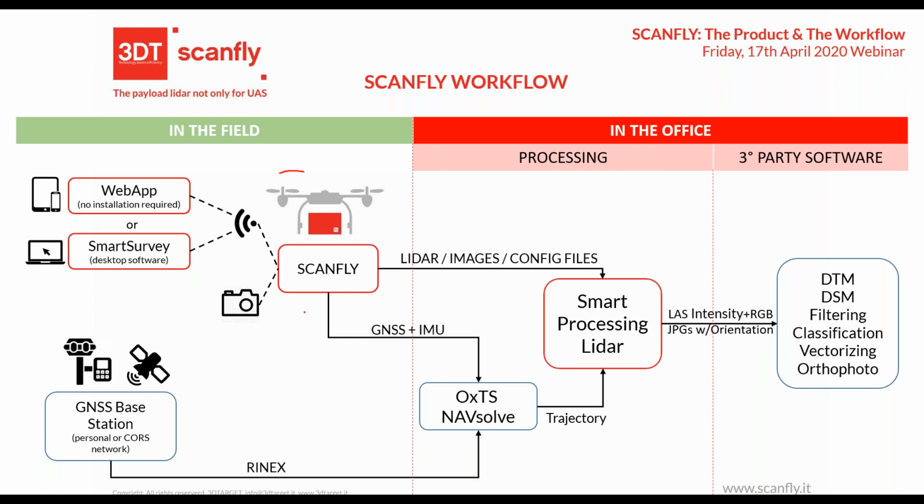On Scanfly, you have the opportunity to connect a camera, as I told you before, and we recommend making the survey in the field with the help of a GNSS base station to improve the quality of your system. You can have the RINEX file from your own base station. We need the RINEX with measurements every 1 second, or you can also download the RINEX from the CORS network.